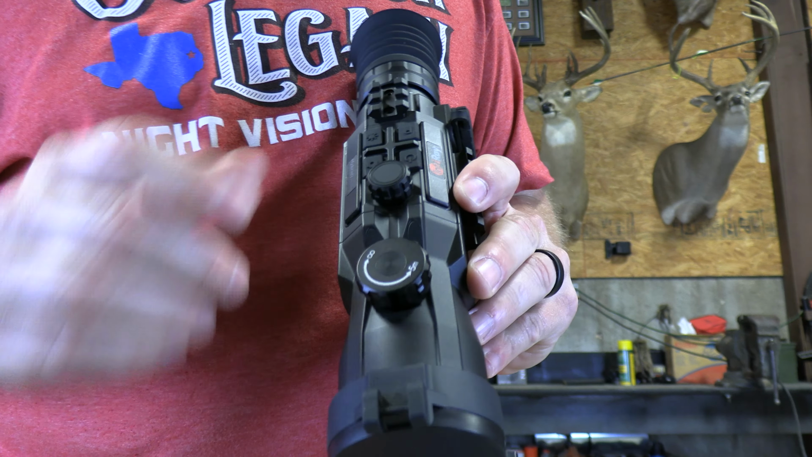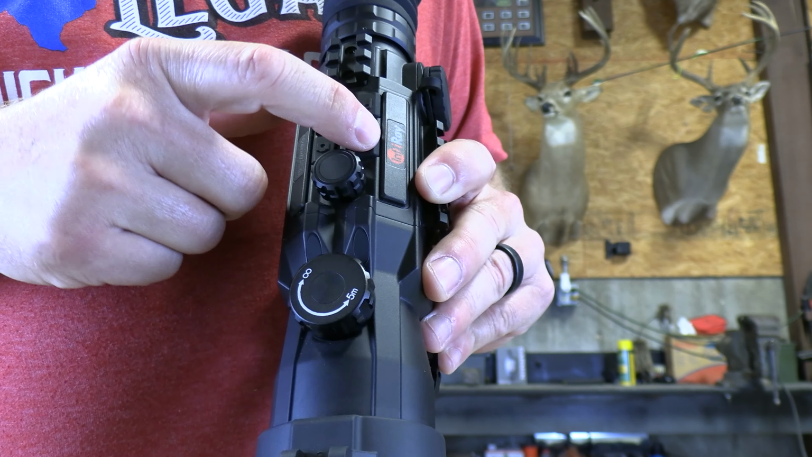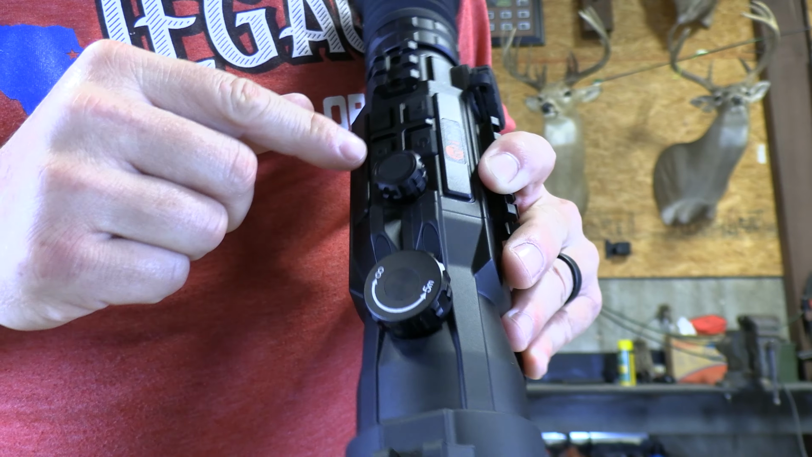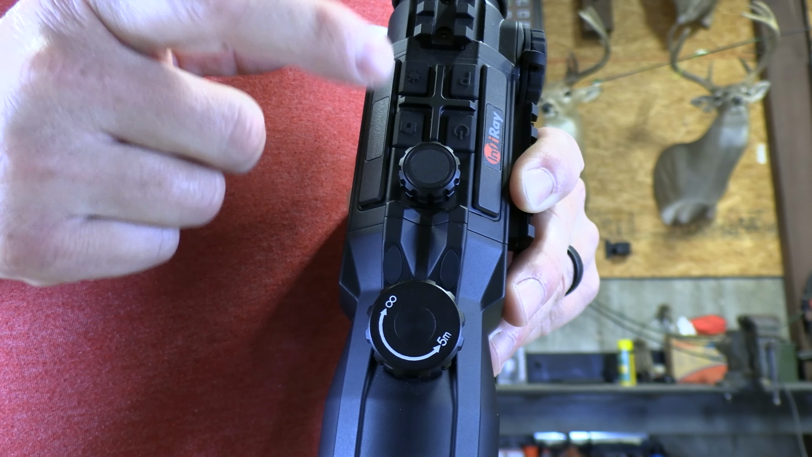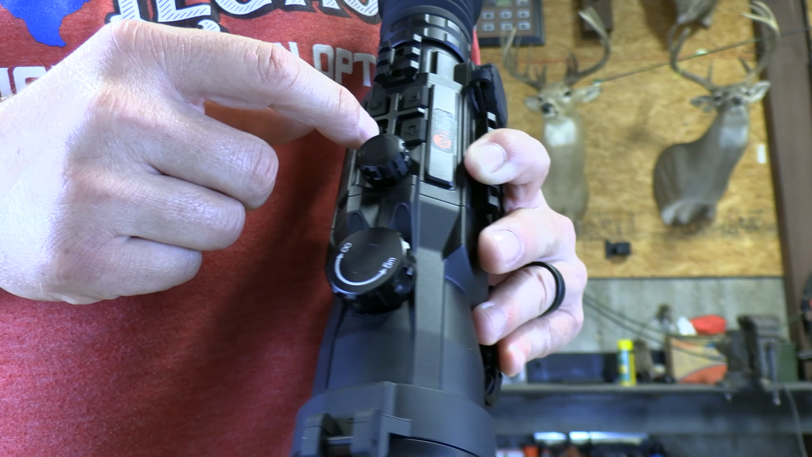Let's kind of go through the buttons here on top, guys. Hang with me. I'm going to try to work this looking backwards, but power button, obviously turn the scope off and on. This is your recording button, your camera button. Quick press will take a photo. A long press will start video recording. Long press again to stop video recording.